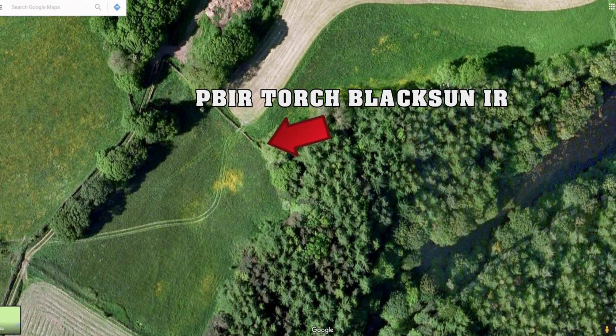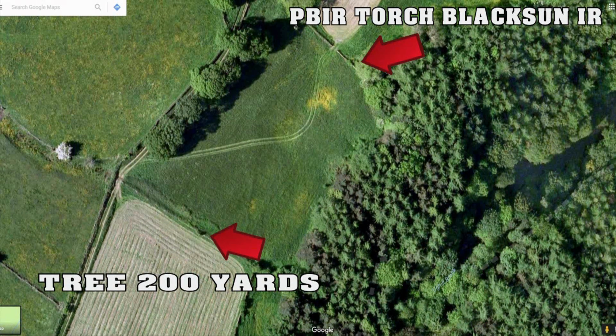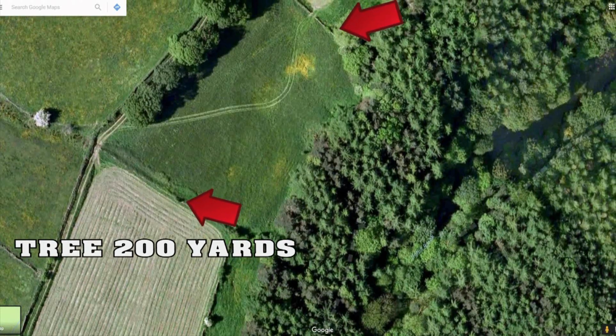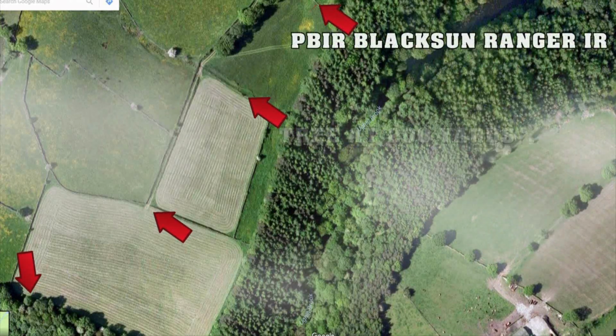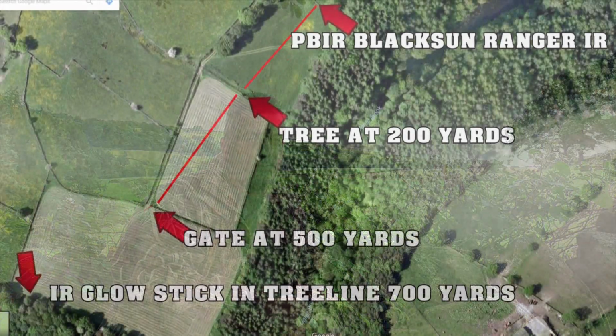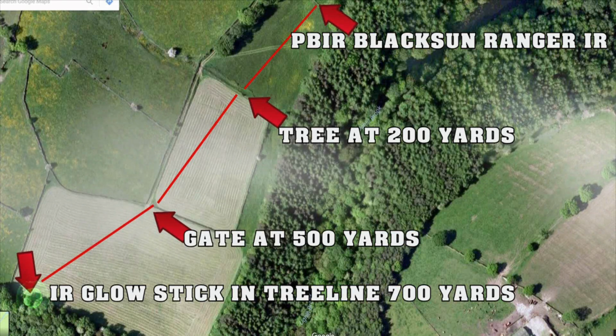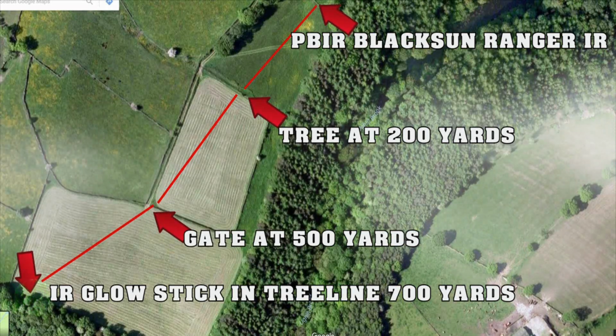The first marker is the tree, just shy of 200 yards. Following on from that tree, the gate is the second marker, just shy again of 500 yards. Then pushing it even further back, the tree line where I'll be placing the little IR glow stick will be around 650-700 yards. I've had the Pbir-X torch for a good few weeks now, and I know it does those ranges very well indeed.